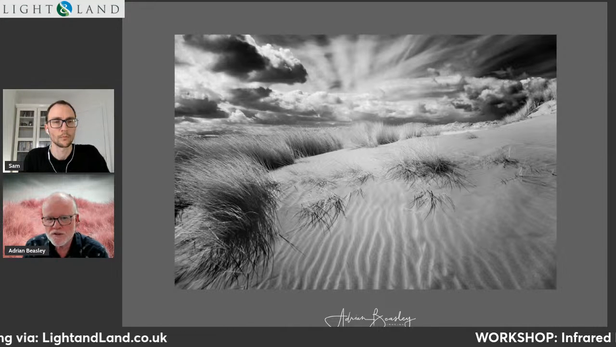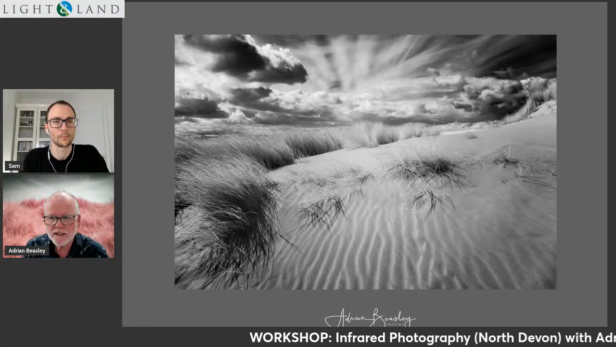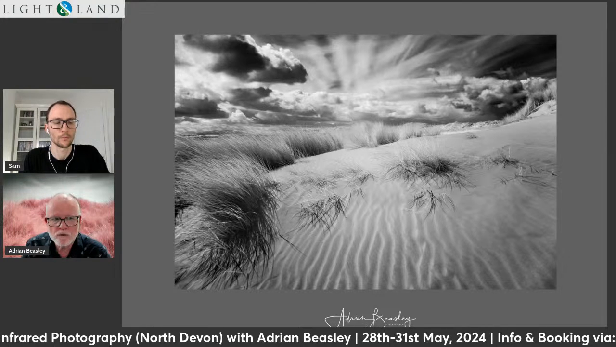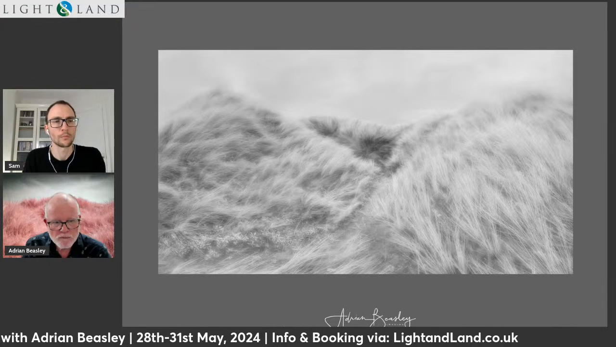But you can see the grasses here are rendered more pale. They reflect the infrared light quite strongly. So grass, which might typically in a black and white image be dark in your picture, is going to become light. And this will be the case for all foliage pretty much. Whereas water and stones and so on will go black.